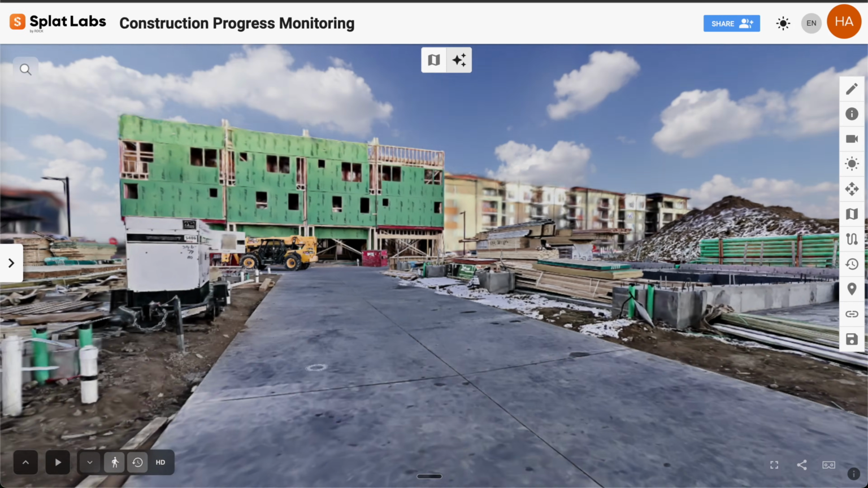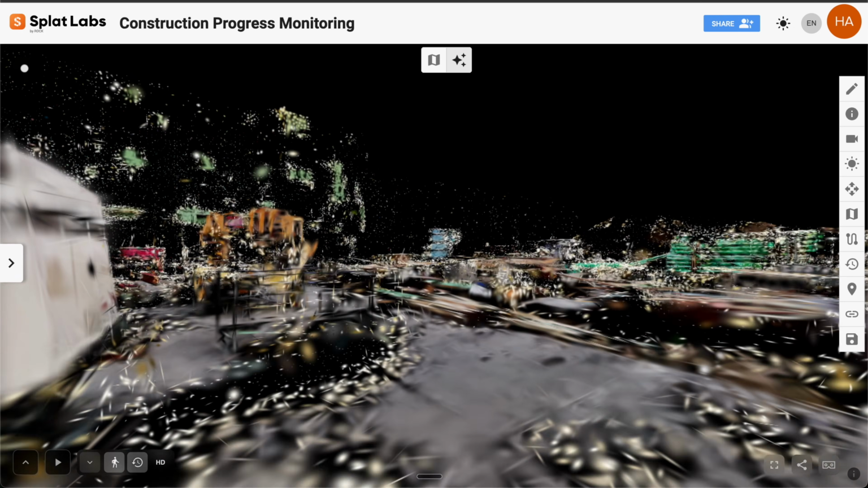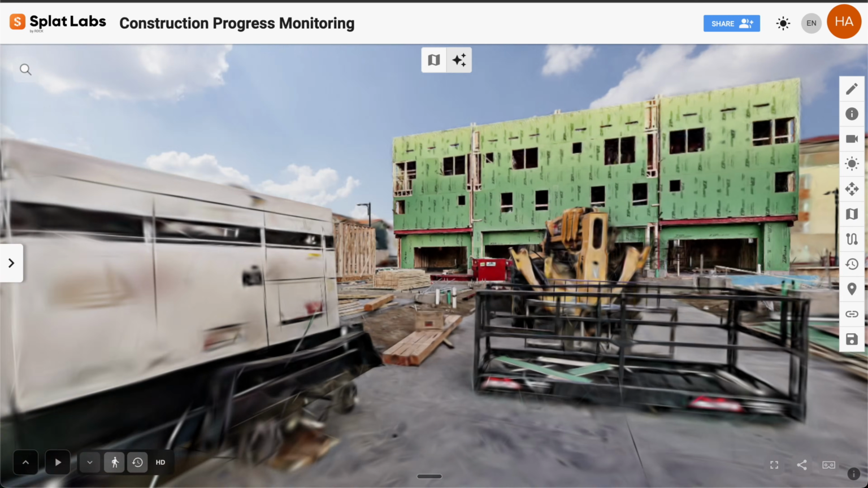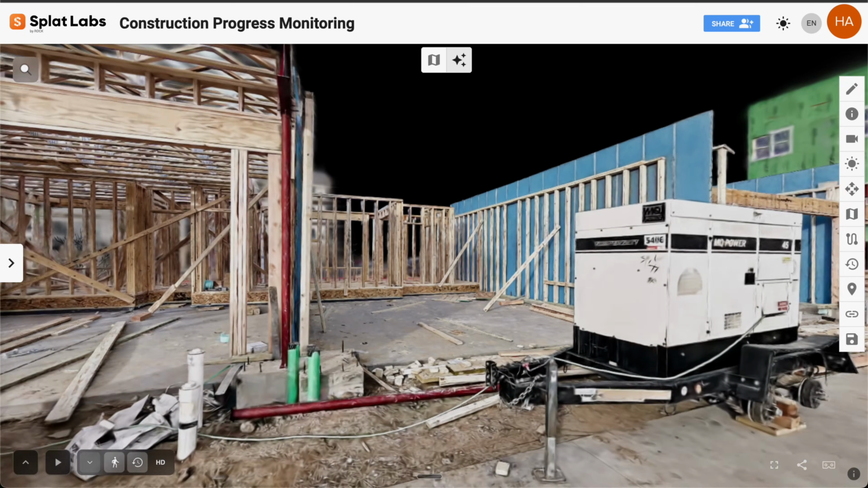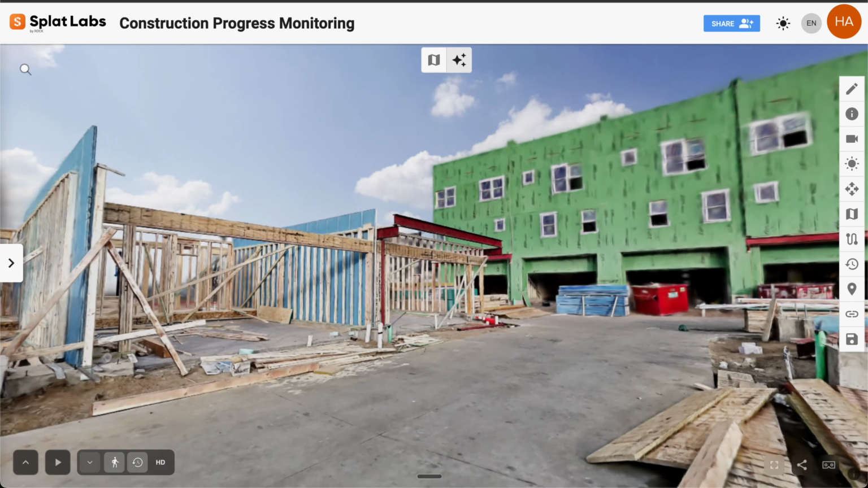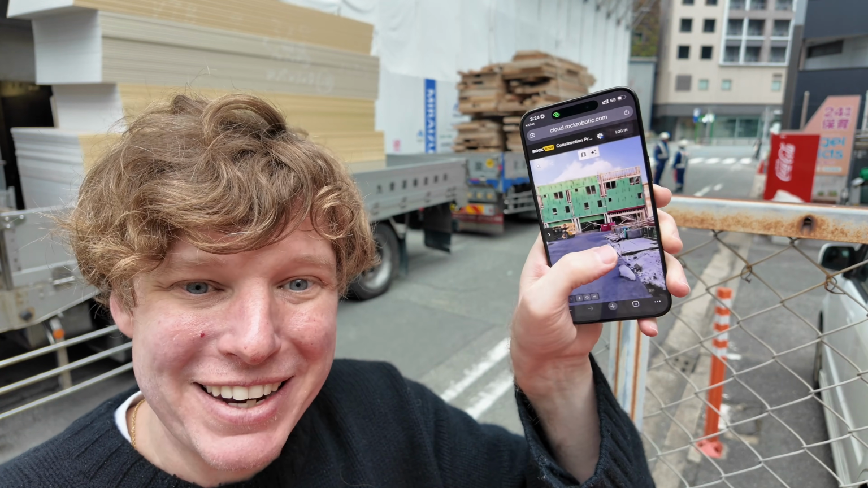And if you're tracking progress over time, you can upload multiple captures of the same site, and Splat Labs gives you a 4D timeline, toggling from one scan to the next scan to see exactly how the site has changed from one visit to the next. And all this works natively directly on mobile as well, so you can share it on your phone or iPad.